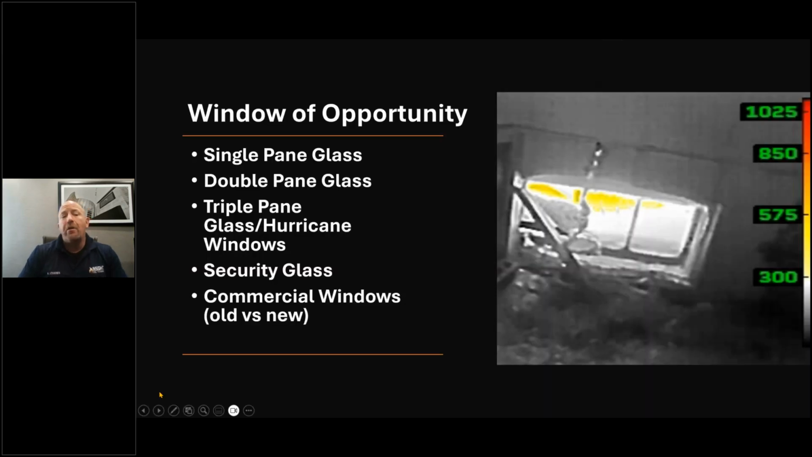This is my favorite example of a thermal bridge from Chief John Lightly, one of my instructors. This is a basement window, a single pane glass.